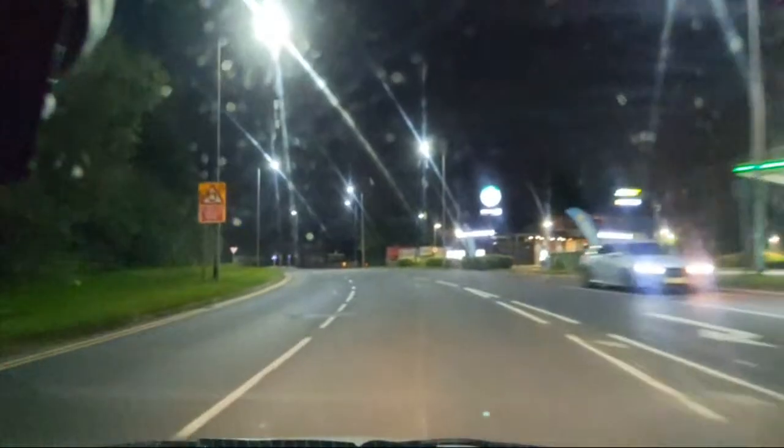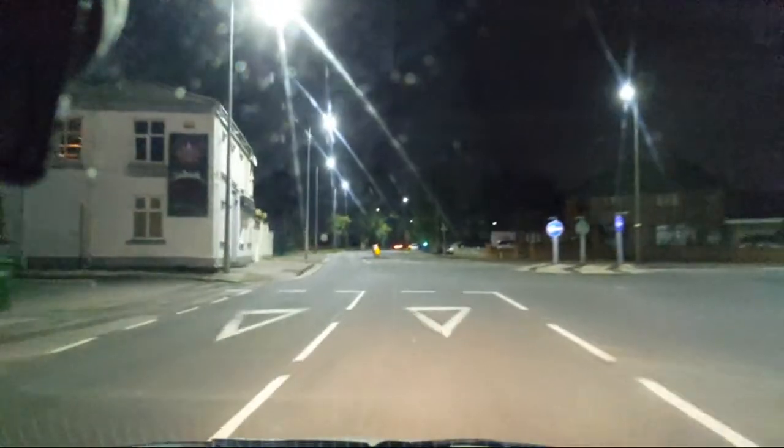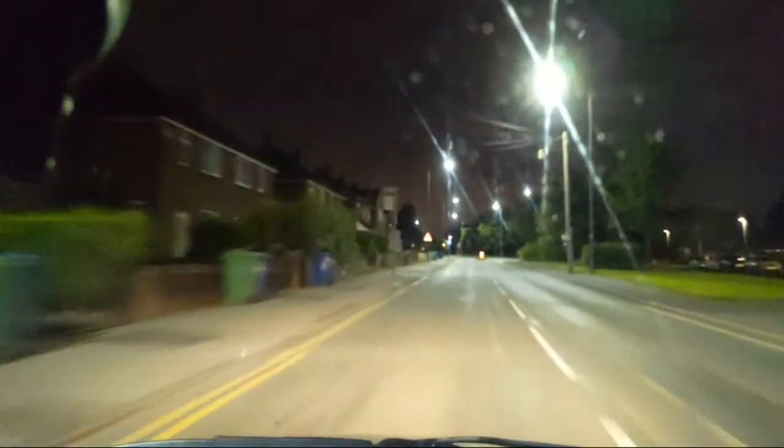So past Spar and Starbucks. So looks like it's still open, Starbucks. Want a coffee at 33 minutes past 10 at night, would you? Well, I suppose if you're driving it might be a good idea thinking about it. I just can't have coffee because I'm lactose sensitive and caffeine sensitive as well.